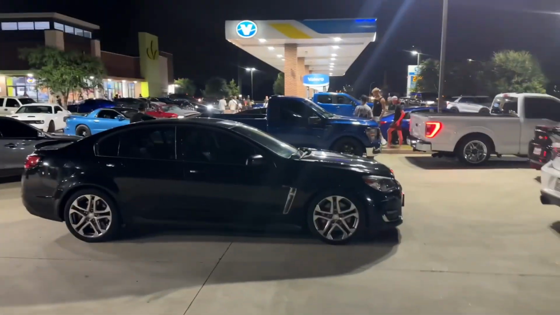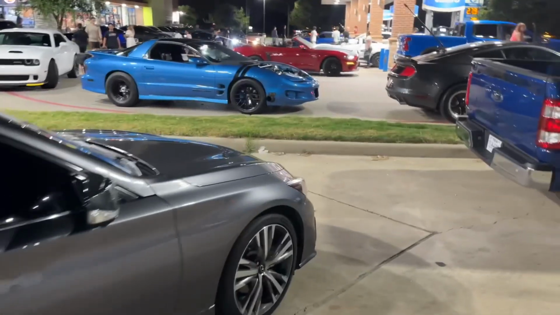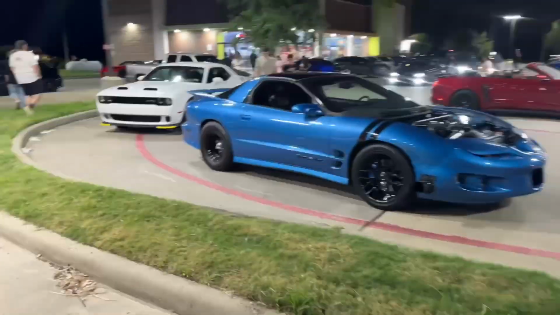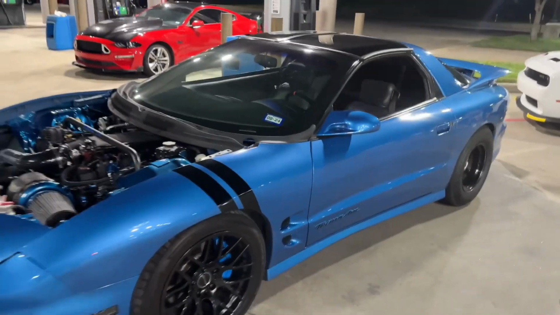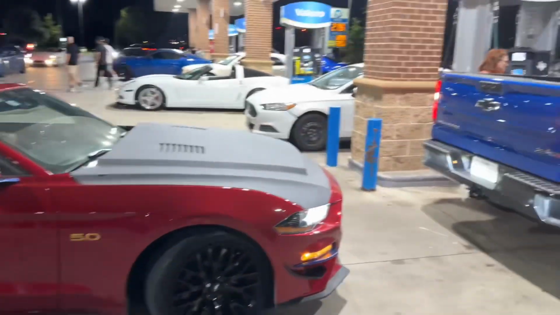It usually be deeper than this, but I'll take it. I think we still pretty deep. Got gap cams. Okay, tire with the gap cam. Okay, big turbo. Sheesh. Make sure I'm getting this okay.